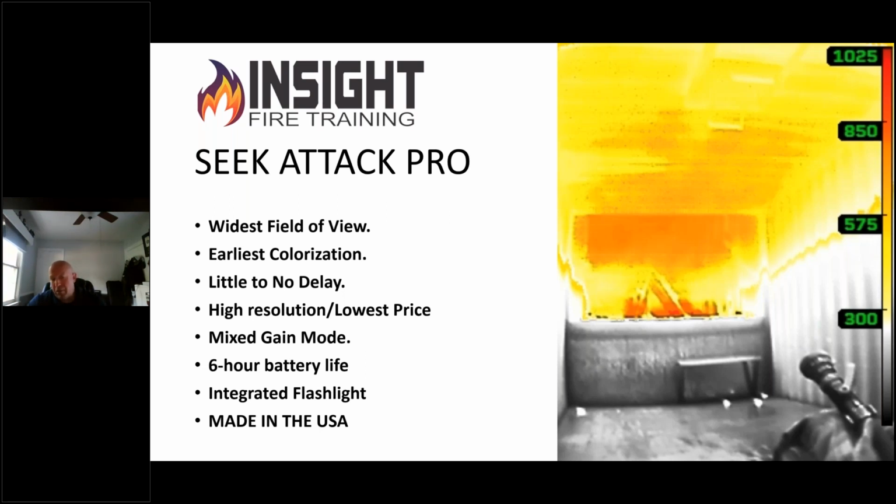And this camera gives you the highest performance, the least delay, with the widest field of view, made in America, at the lowest price point, without having to wait on your product to come from some other country 3 to 4 months out. You get it when you need it. And this camera comes in at an affordable price when everybody's hurting. It has a 6-hour battery life, integrated flashlight, and like I said, it's made in the United States, made in California.